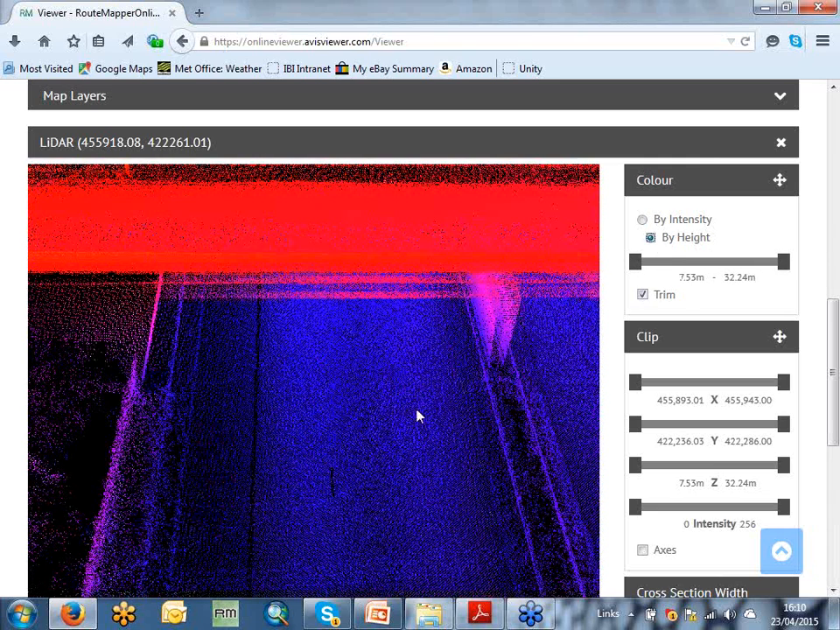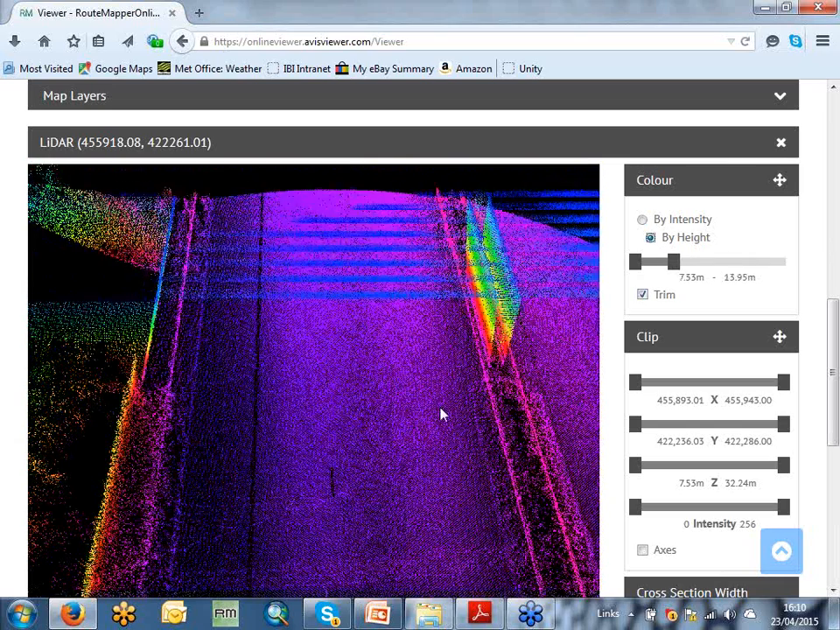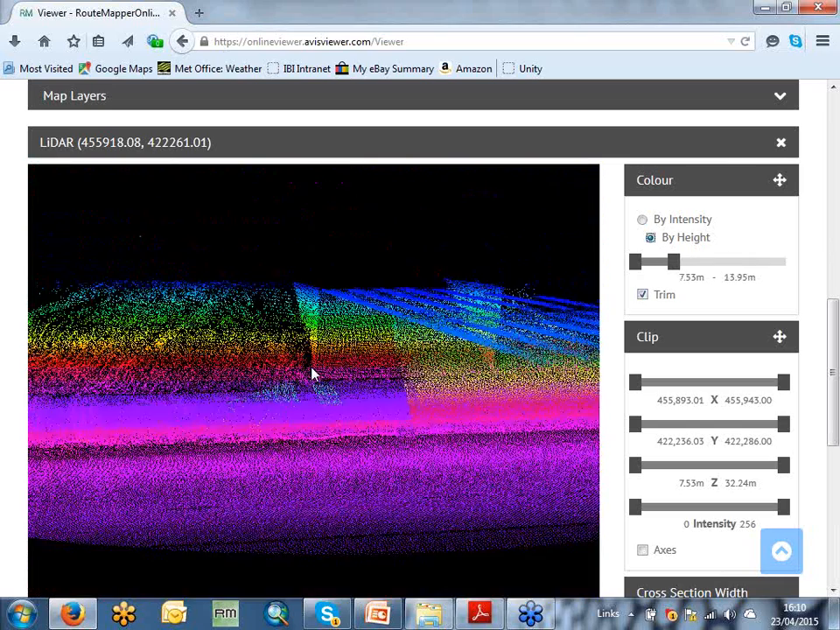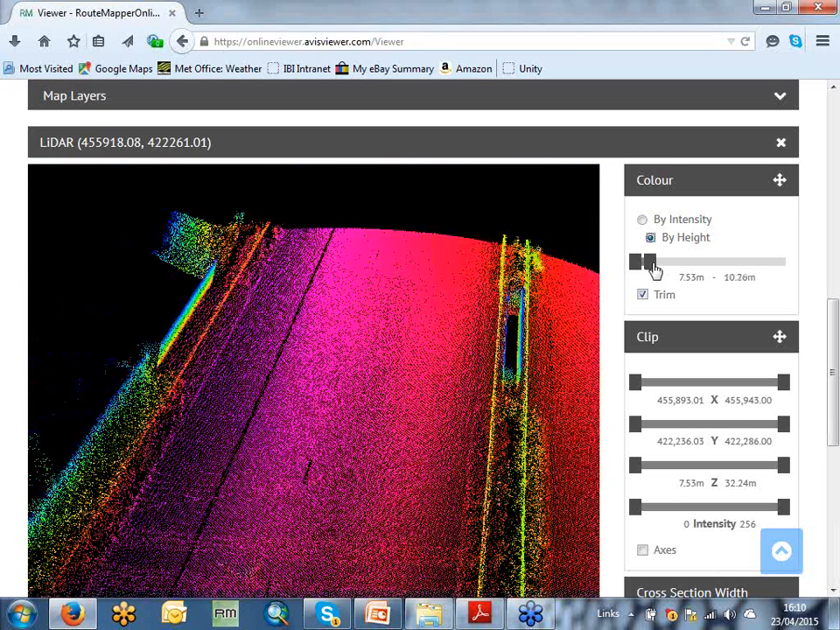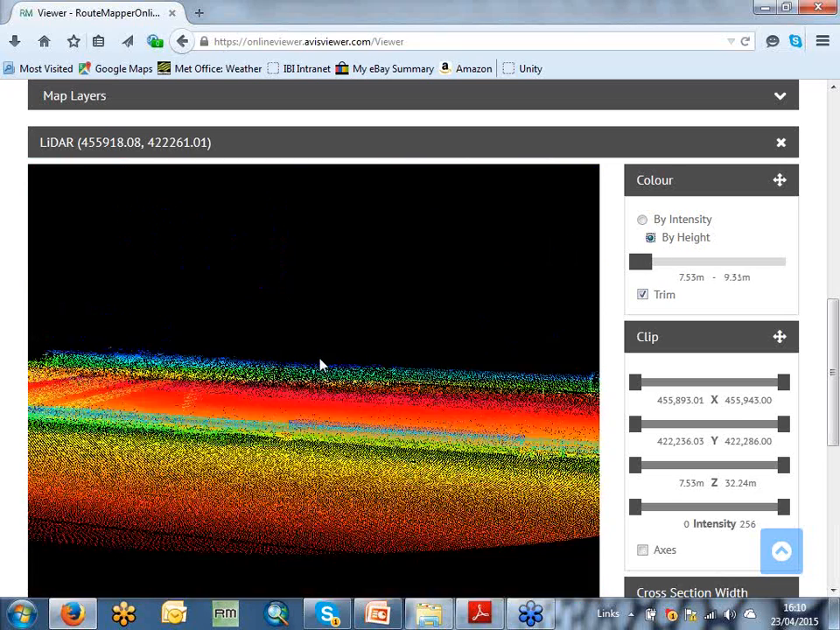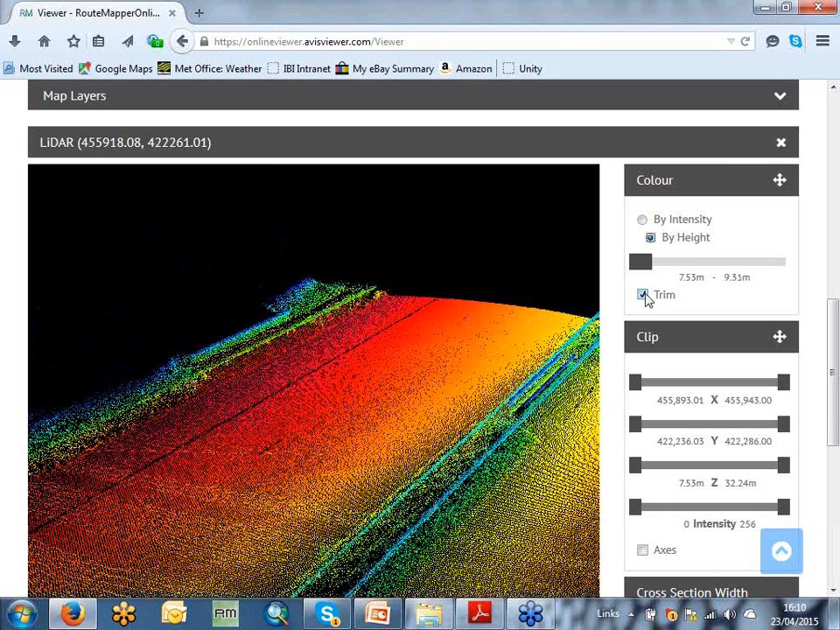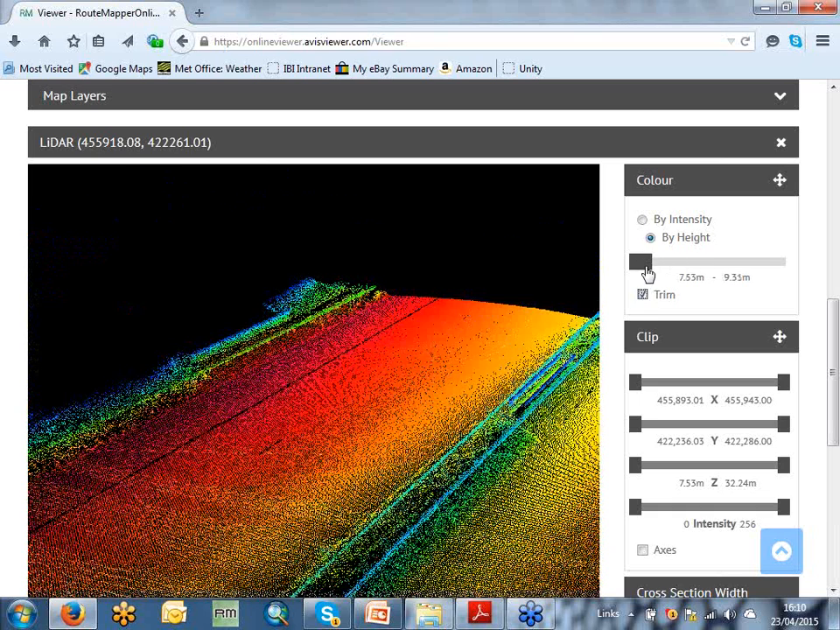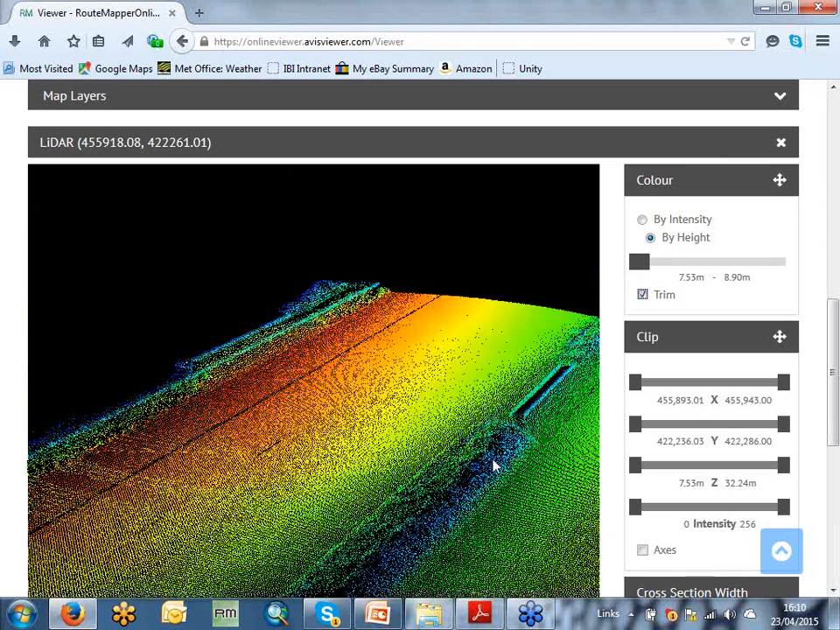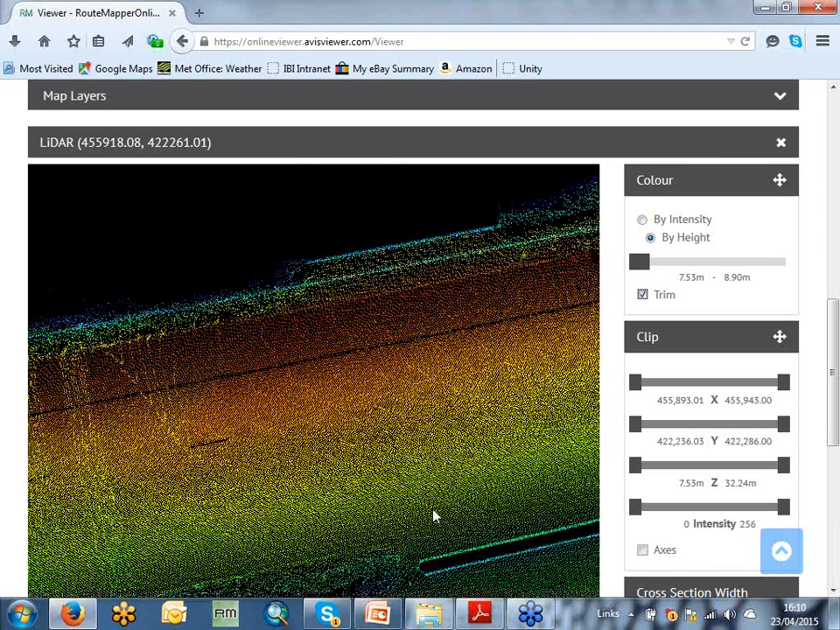And we can also color by height. So again, sort of rainbow-based type features, and it just helps you make sense of the LiDAR data set a little bit easier. And here I'm trimming. If I don't trim, it purely just colors it by height. If I trim down, I can get rid of anything, for instance, apart from the road surface.